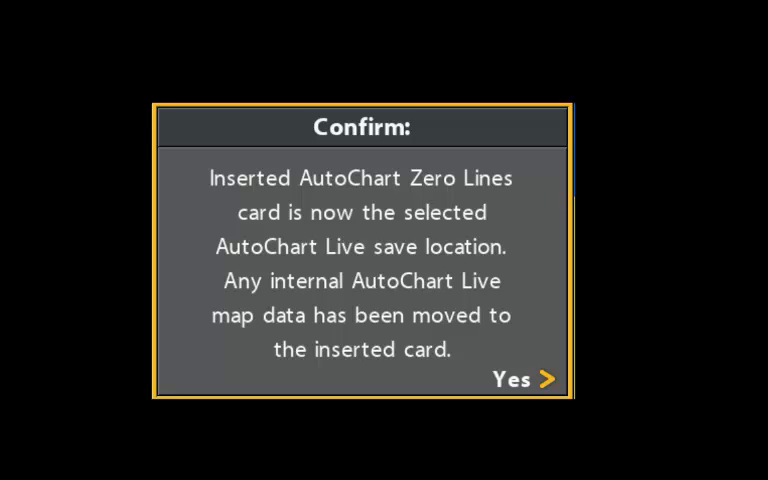If you recorded Autochart Live data to the internal memory and then later buy a zero-line card, the data is not lost. When you insert the zero-line card, you will get this message. What it means is that the internal Autochart Live data that you had previously recorded will now be moved to the Autochart zero-line card.